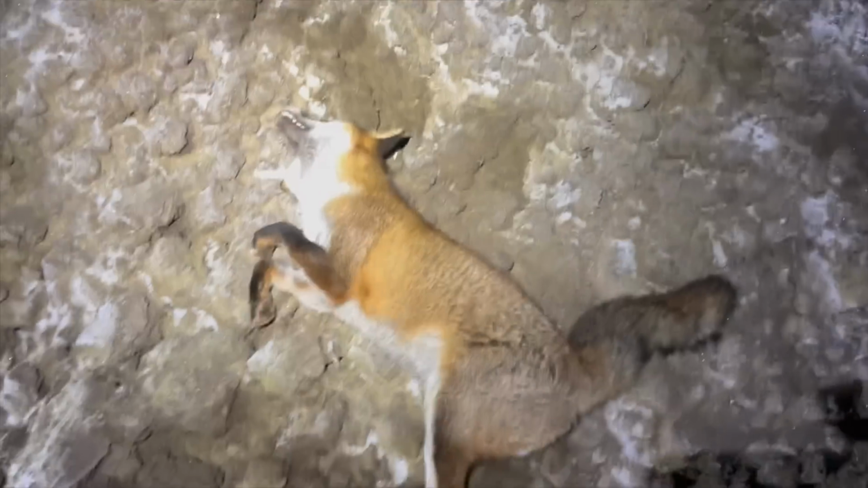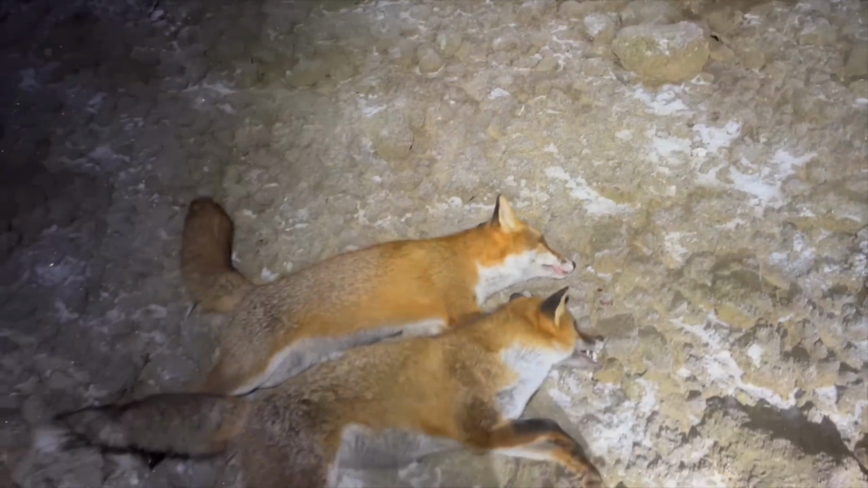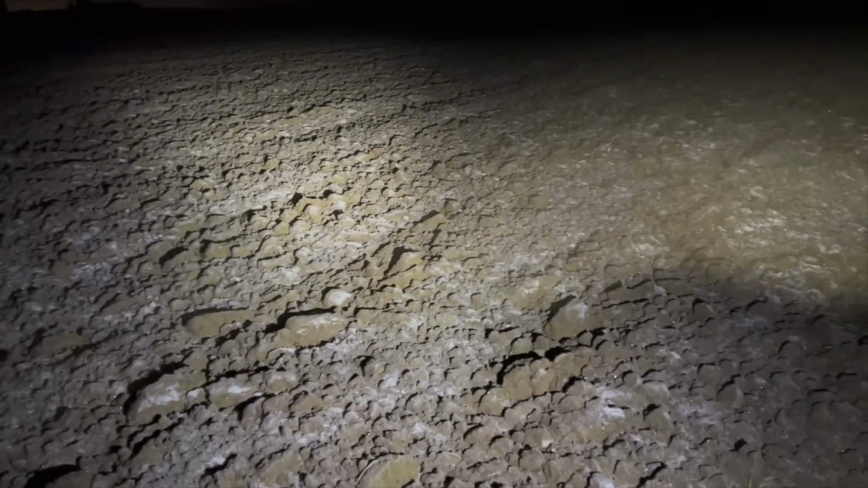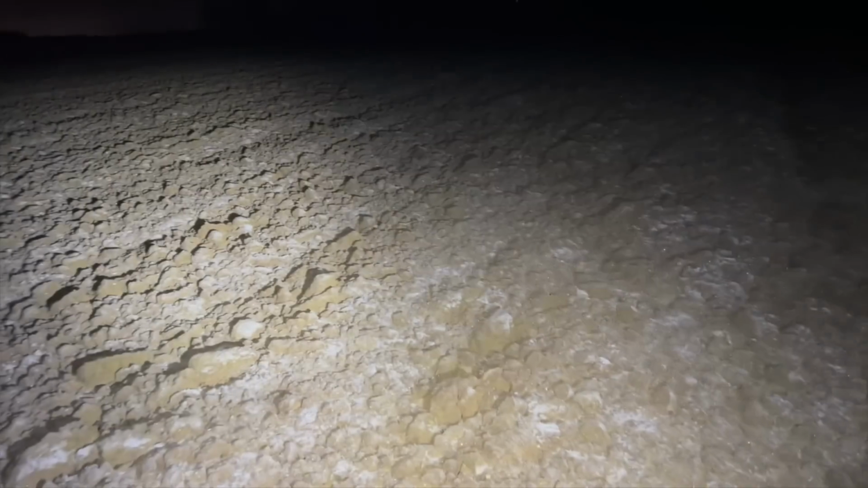One. That's a vixen, that one. That's a dog. There we got 2 there. 2, 3 quite close together there.